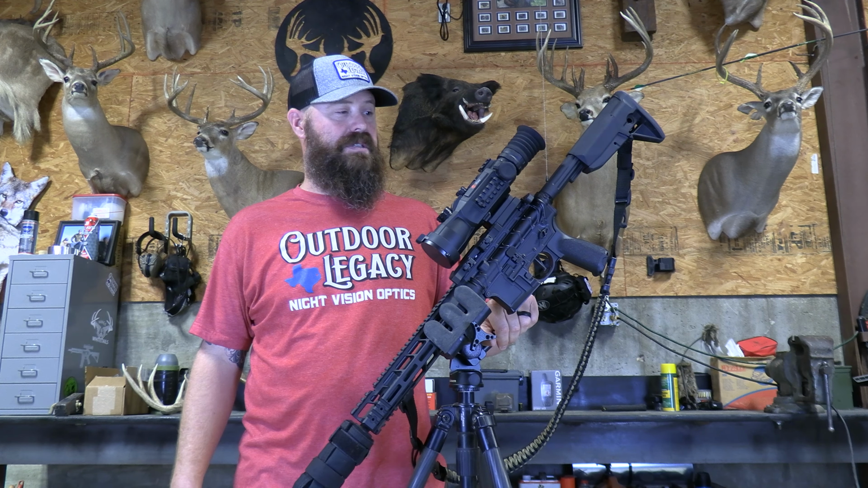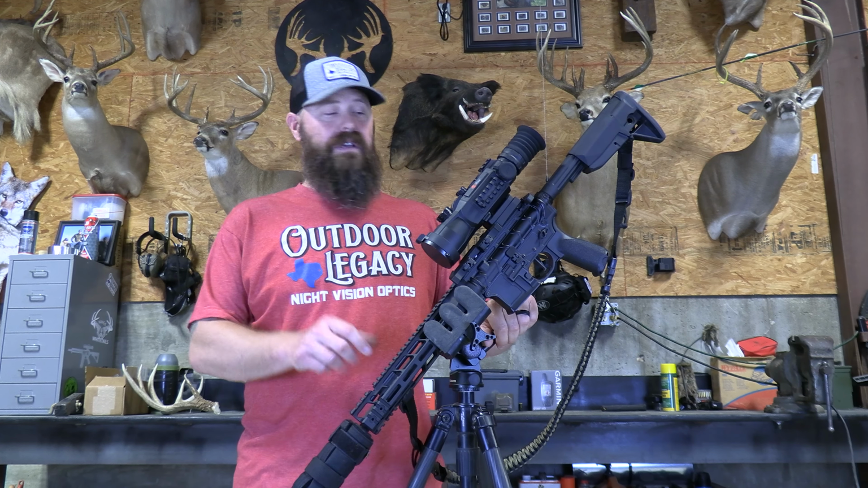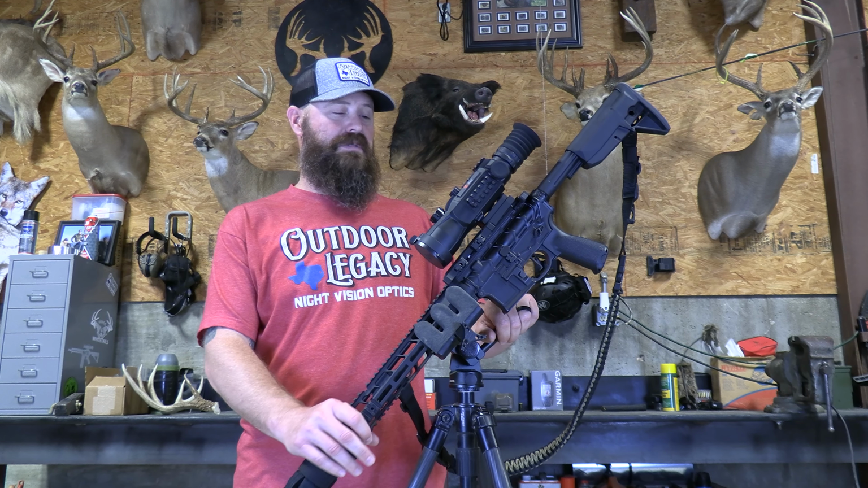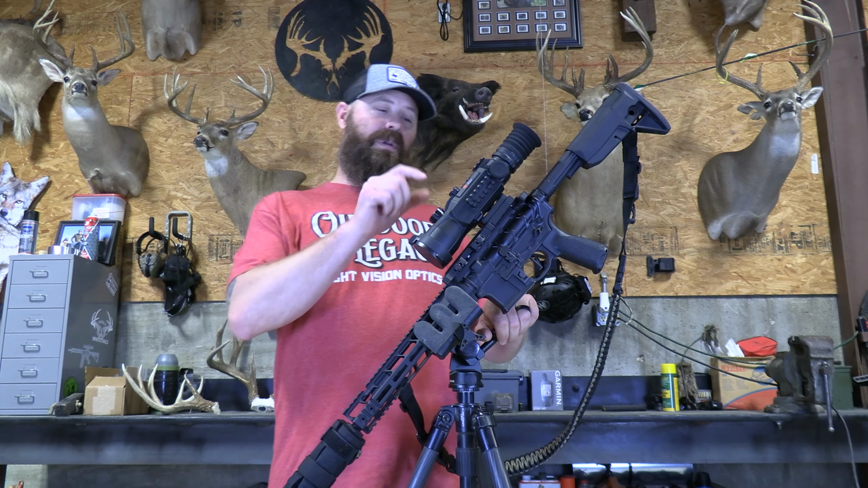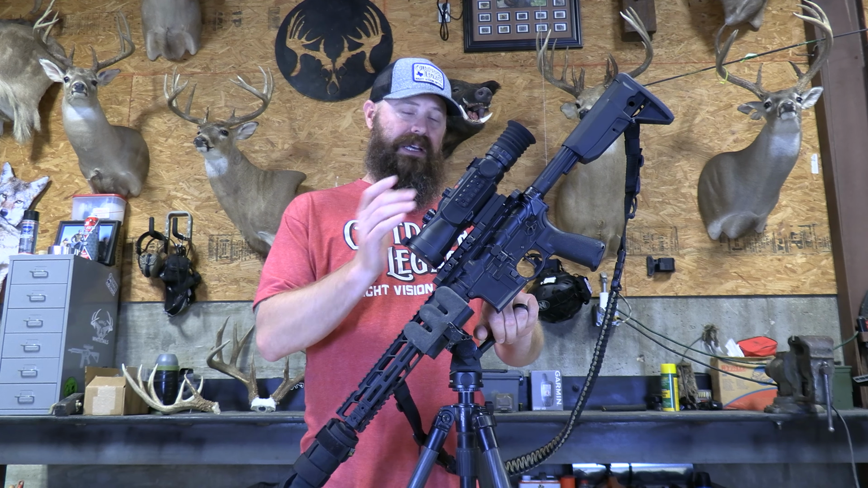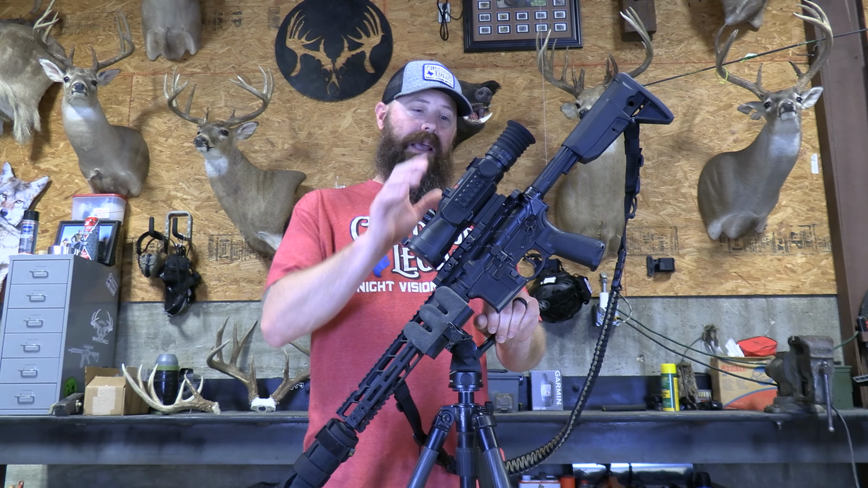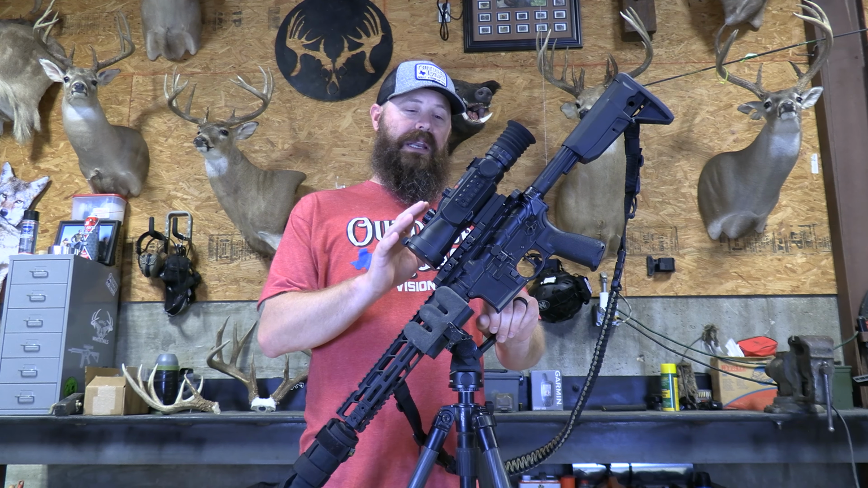Let's go through some likes. I really like the look, man. I do like the tube style scopes that look like daytime scopes, but I do like this scope. I like this layout. I like the button layout. I like all the options. I like the rotary dials. I like everything about this scope, the way it's laid out.